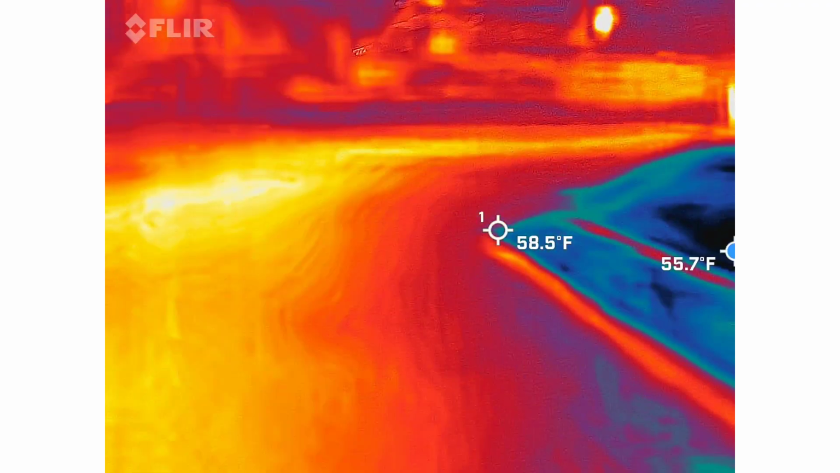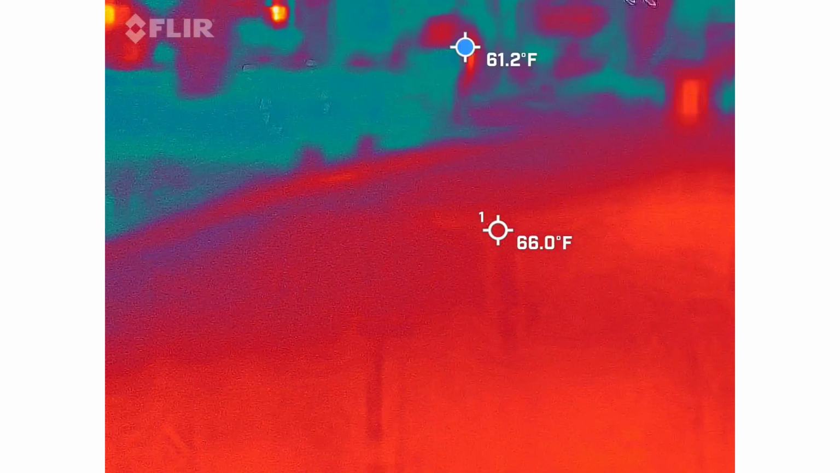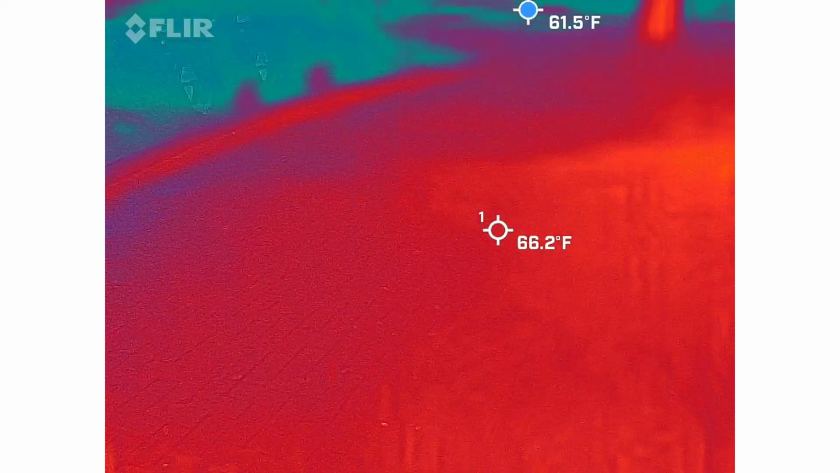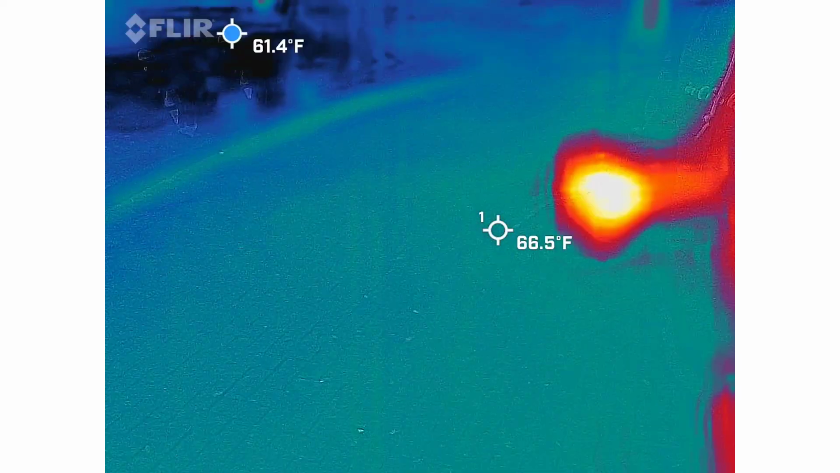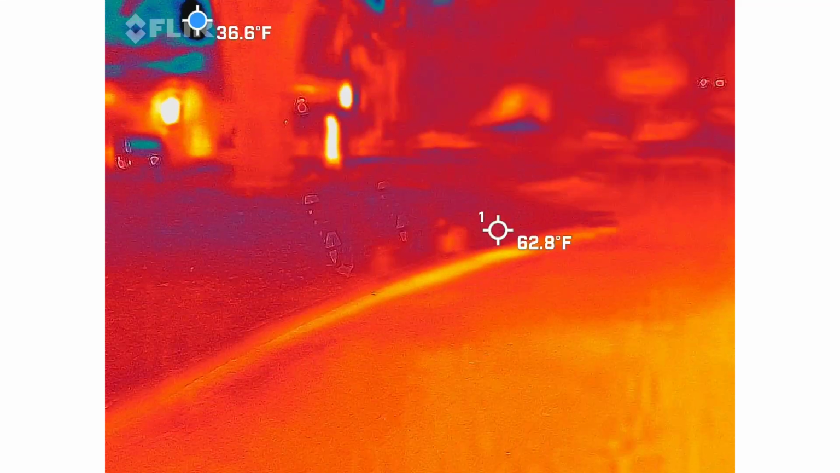Yeah, he's getting a bunch of emotion, but he's moving, so I can't really concur with what he's finding. So stand still, reset it, and if it goes back to the same color, then I'm game.